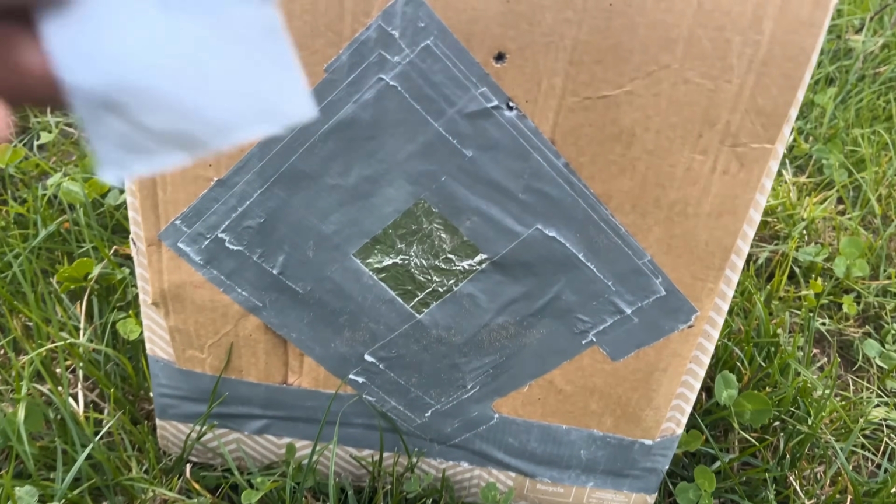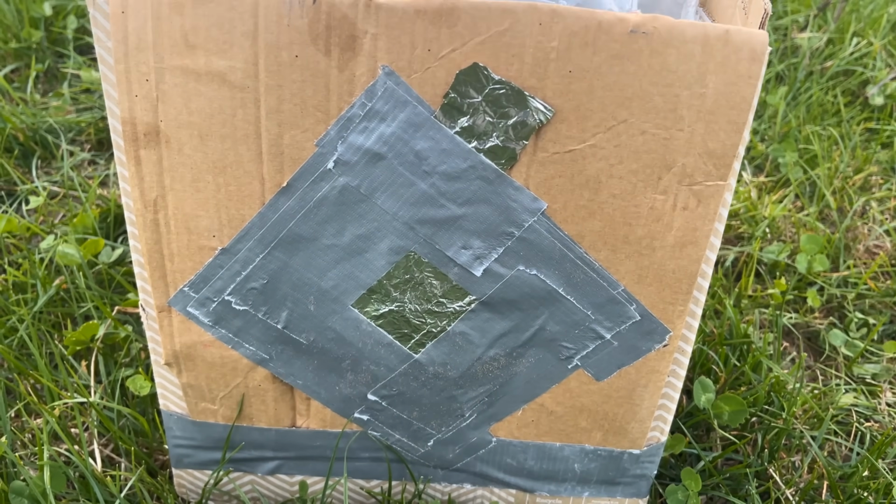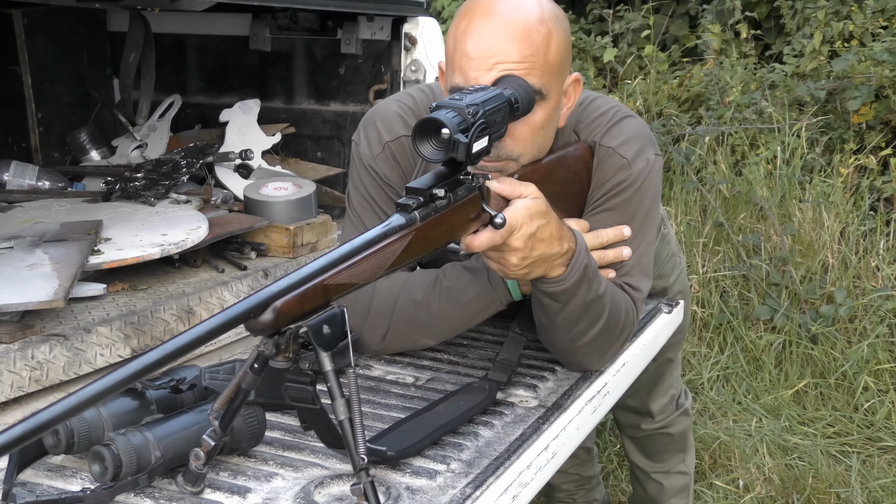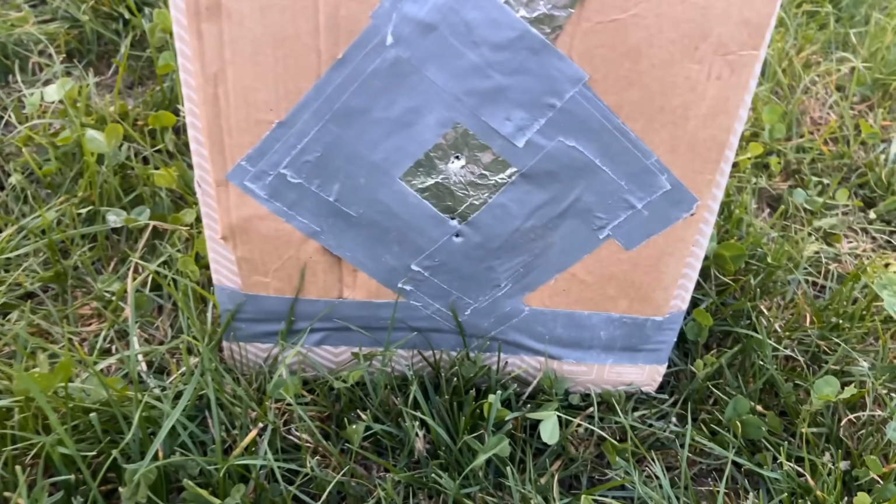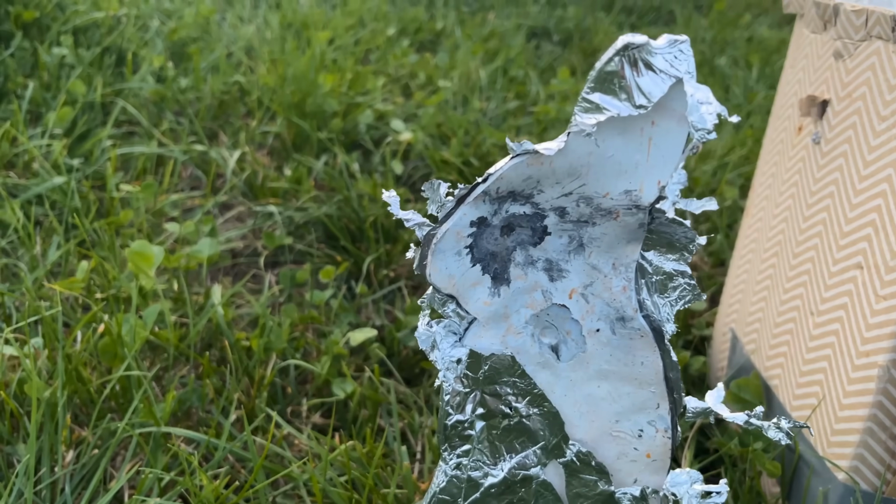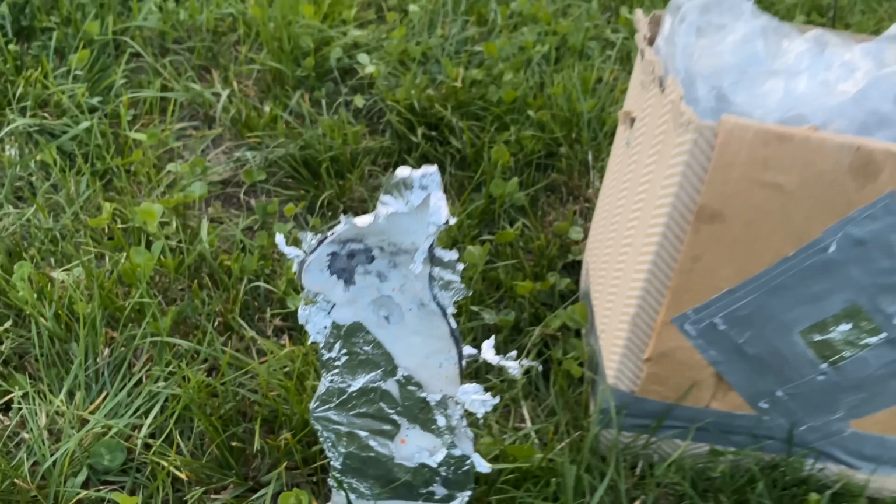So what I'm going to do is use another bit of foil and a bit of tape, just to indicate where the shots have gone, and then have another go. Right, well, there's our rectified shot, so that's perfect, and as you can see, a couple of nice headshots on the rabbit. So I think we're good to go.